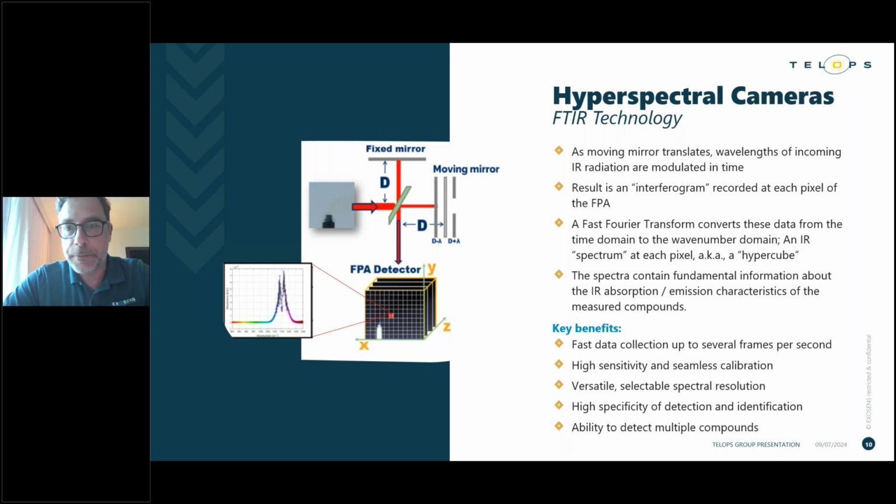that moving mirror. So the instrument in all will provide what we call the data cube, which is a series of images acquired at different wave numbers or different wavelengths. But the raw data is a series of images acquired at different times or different positions of that moving mirror. So the overall making or collecting of one data cube is pretty slow, meaning it can take seconds or minutes in some cases.